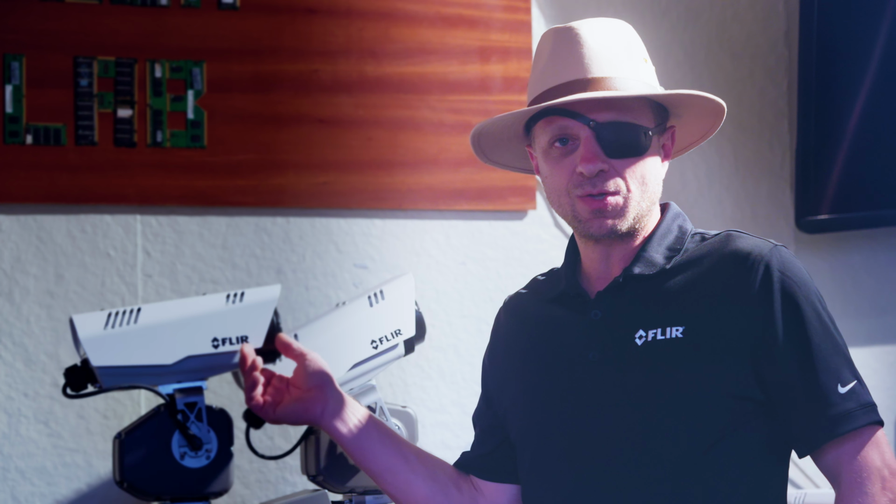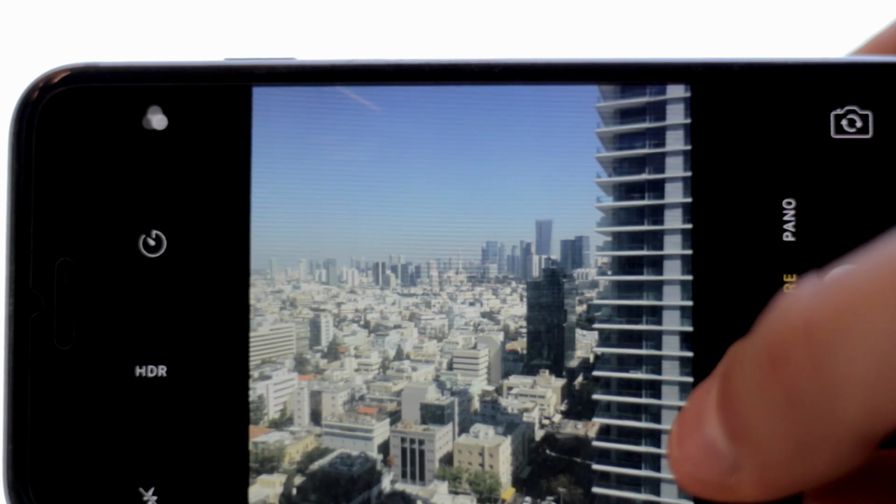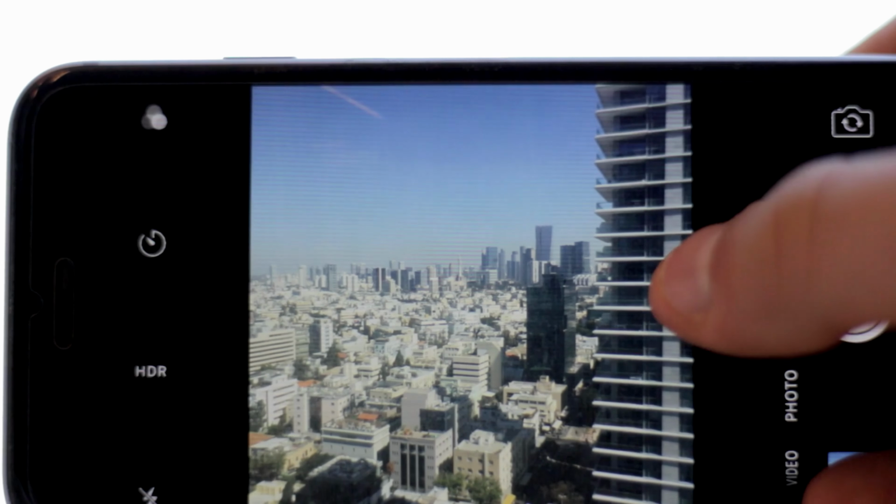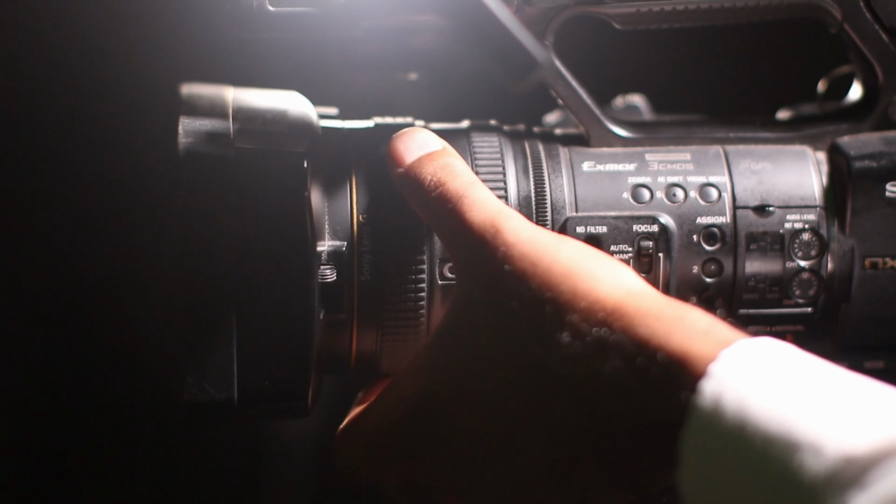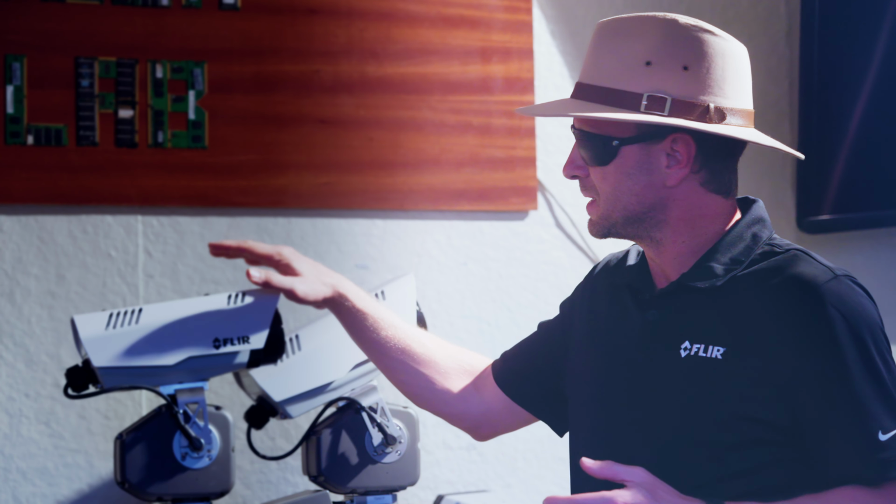So FLIR makes thermal cameras, which are different from regular cameras like your cell phone camera or cameras you take pictures with. They just see regular visible light, like what your eyes see. And so when it gets dark, those cameras can't see anything. These cameras are different in that they see heat. And so they are not impacted by light. It doesn't matter if it's the middle of the day or the middle of the night. If it's light outside or dark outside, these cameras will produce the same image.